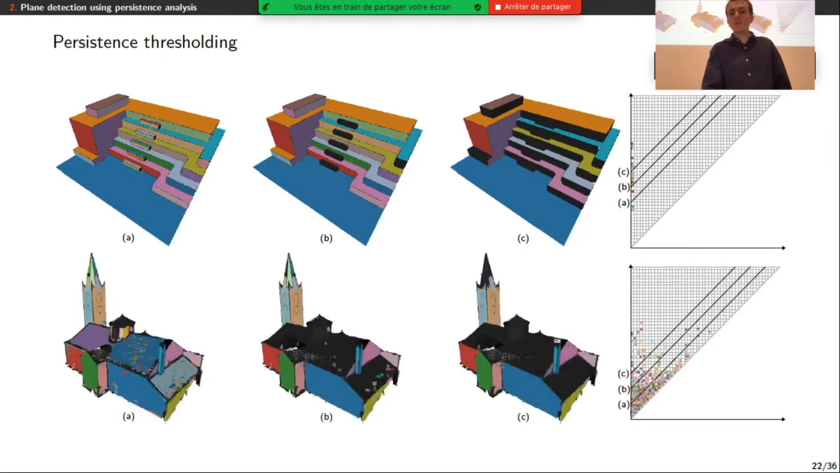Here below, we have a real-world example where we can see that we have more components, especially near the diagonal, that correspond to noise and that we can easily filter. So at the highest persistence threshold C, for instance, on the right, we can obtain the main walls of the church. So we can do many more things with this diagram.